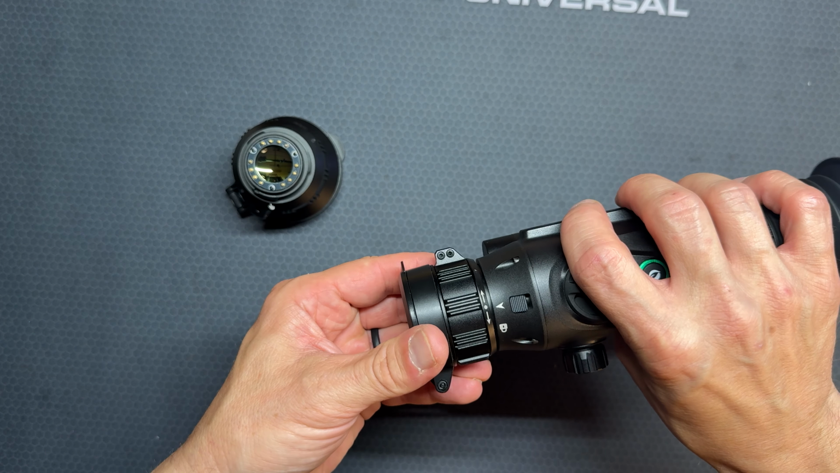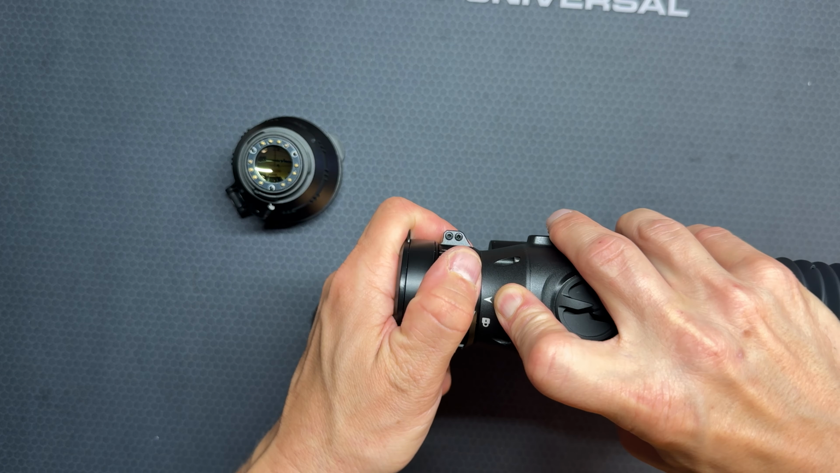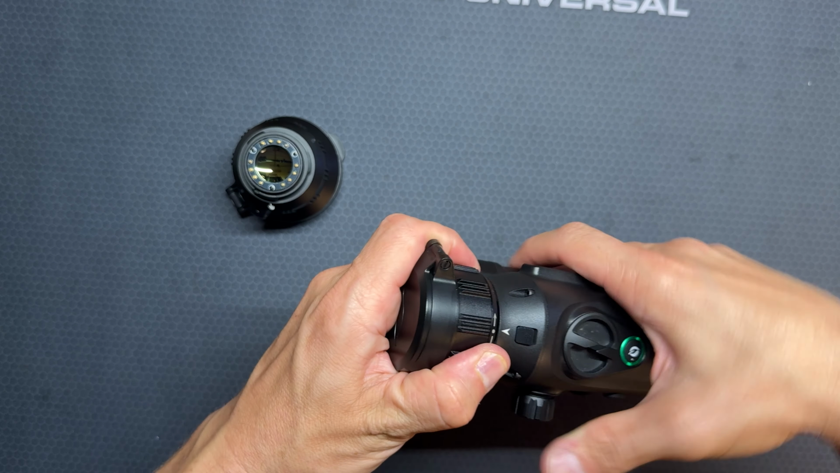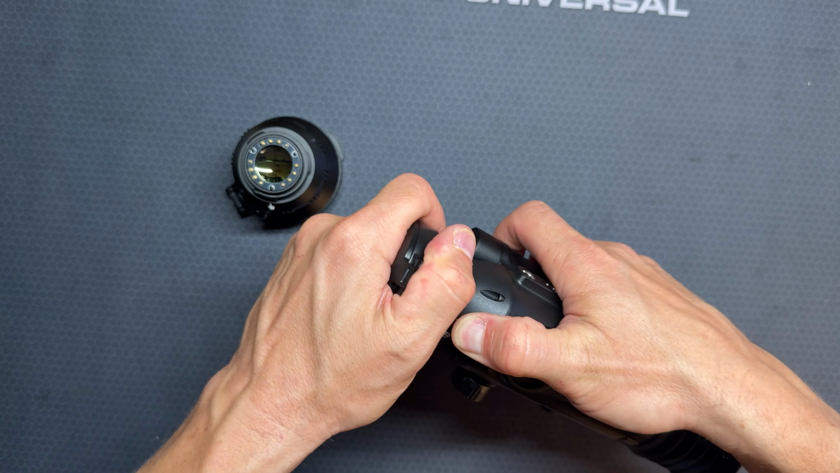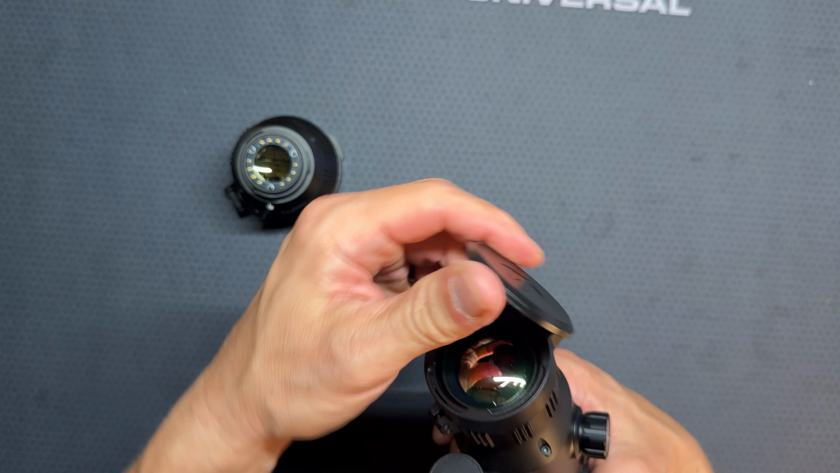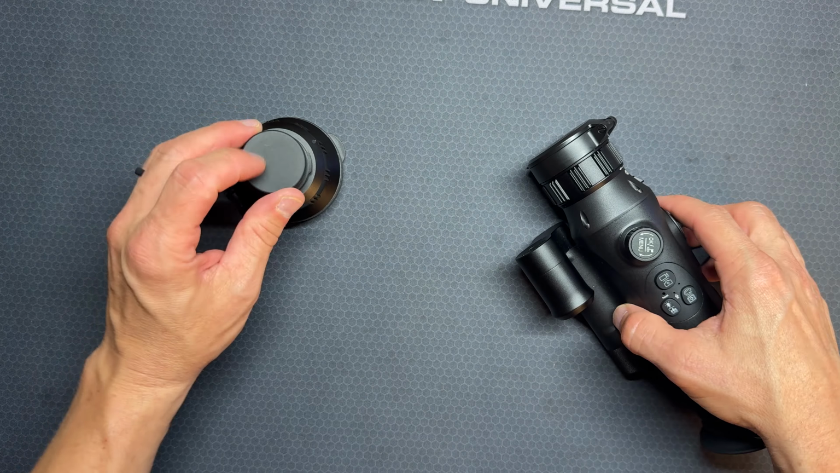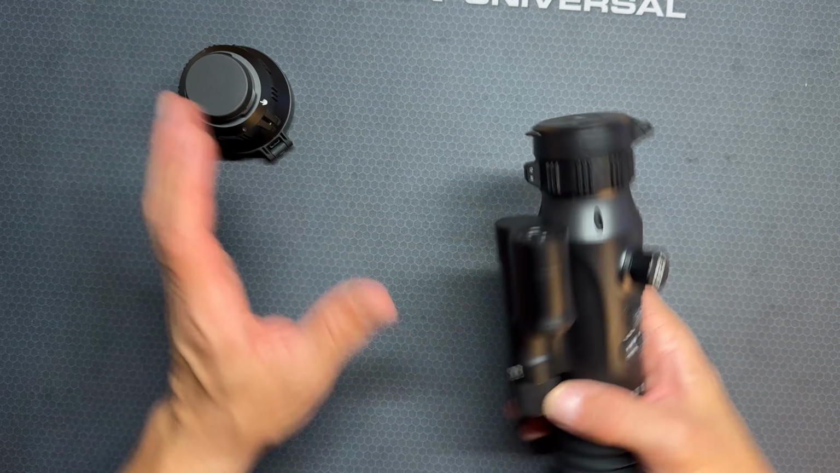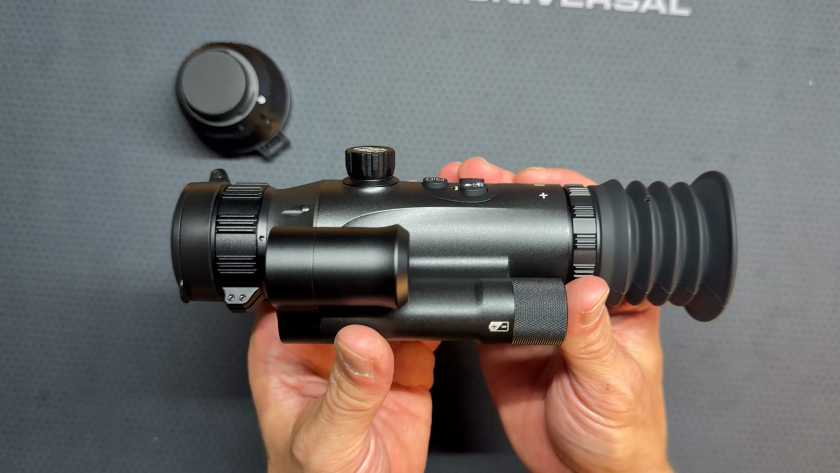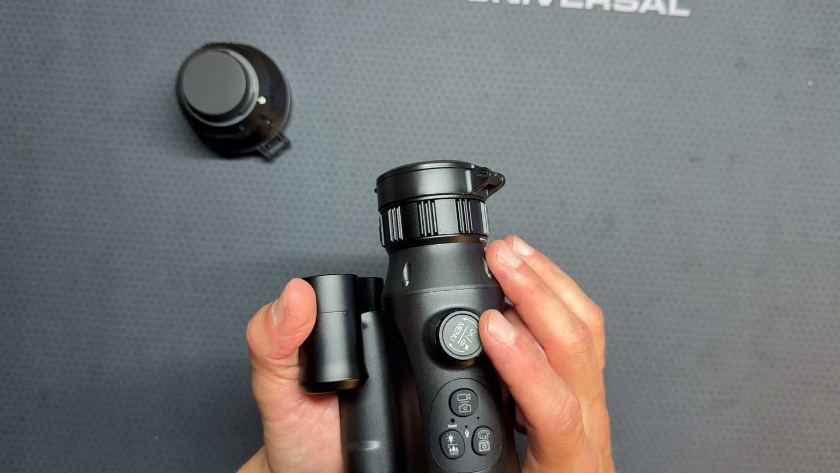Line that up. Boom. And then we're locked on with the 35mm lens. Let me cover this up. All right, so let's turn this guy on, and then we'll head outside. We'll do the same kind of test. I'll compare the two, and that way you get a better picture.